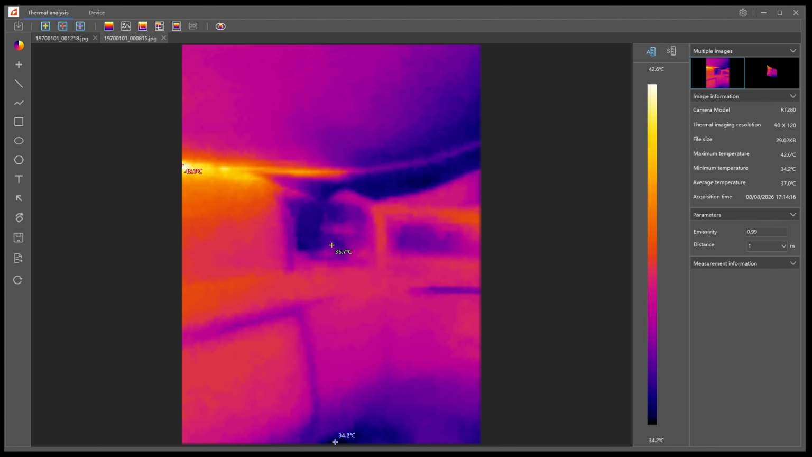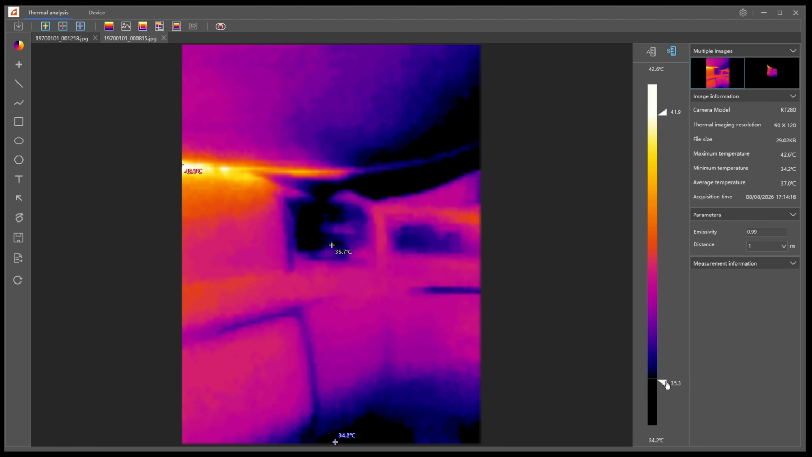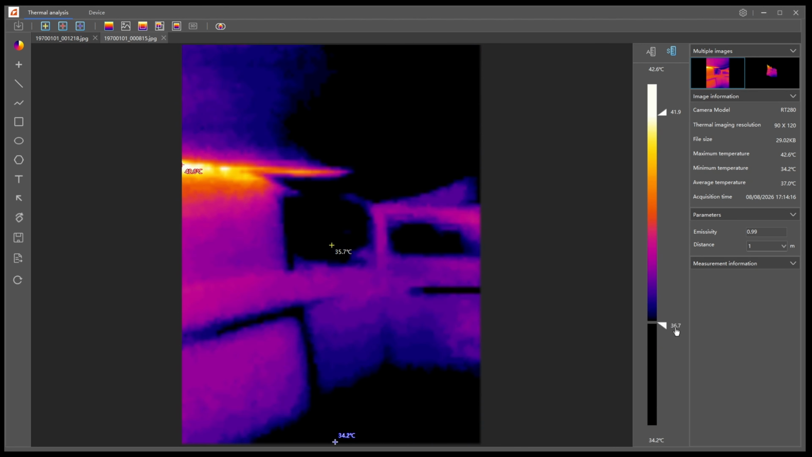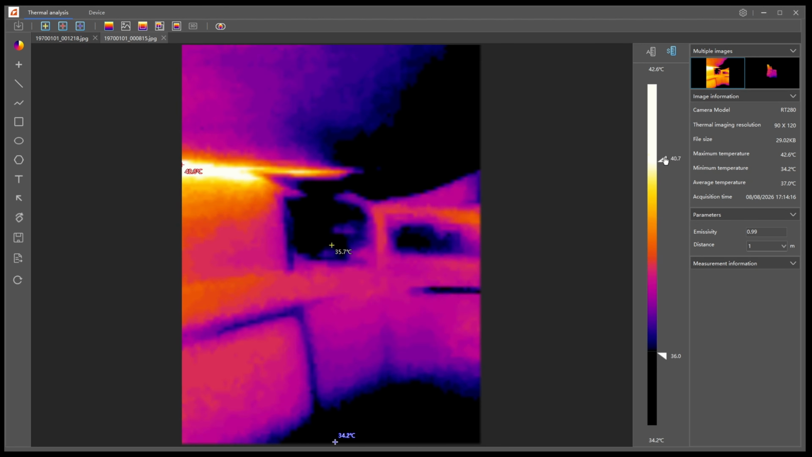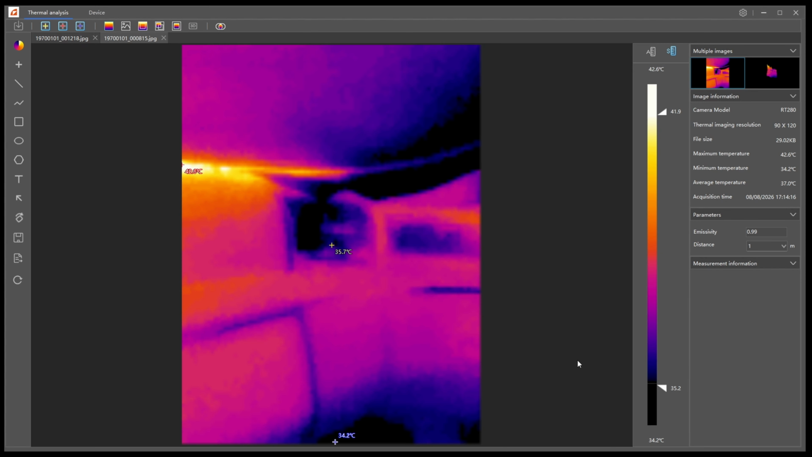Now right here, we have the range, the full range. But if we toggle to the dynamic temperature width, we have two sliders that can help us adjust the image to get a different look. See, we bring up the low point here and the high point, and that can help highlight some of the areas in the image.